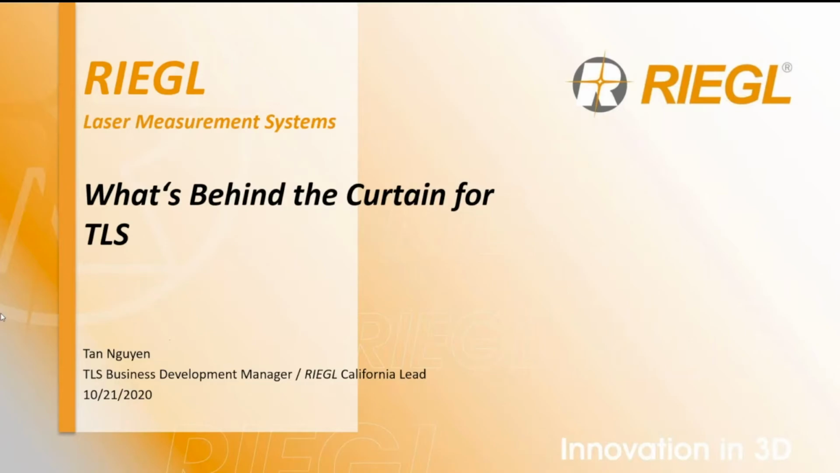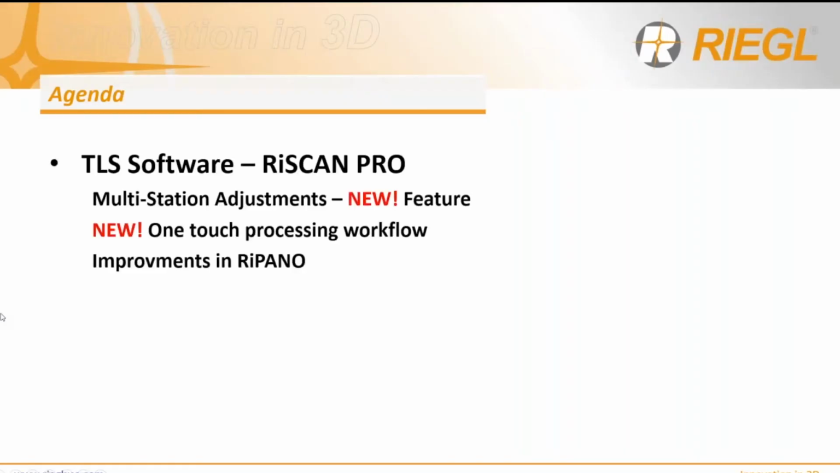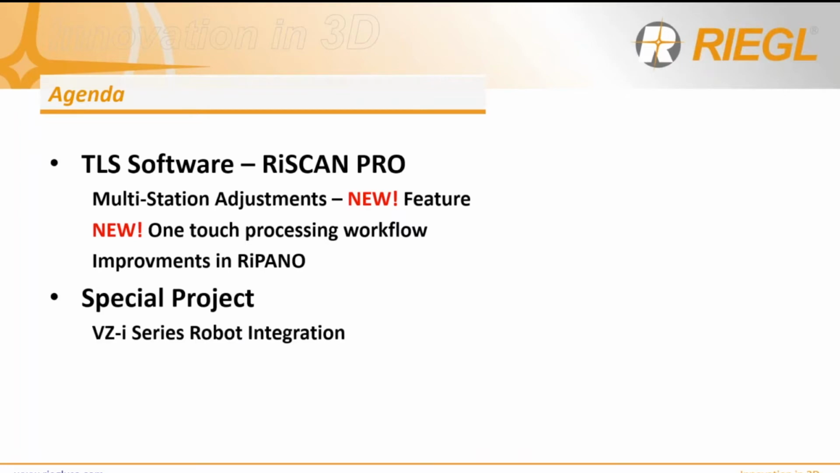Today's topics are going to be TLS software, particularly RiScan Pro, multi-station adjustments, new features, a new one-touch processing workflow, and also improvements in RiScan Pro. There's been a lot of focus on our software and also apps, new development apps in our I-Series scanners.